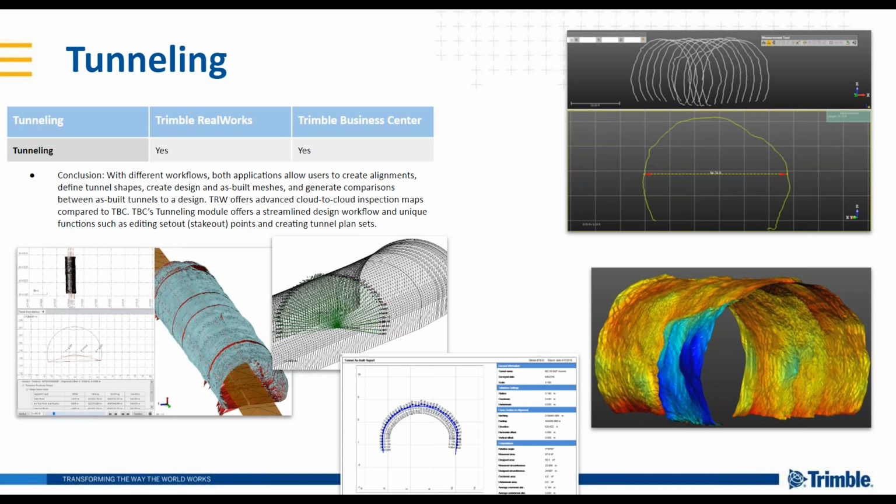We are actively developing new functionality here on the TBC side, so it really depends on what your applications are. If you're more of a surveyor looking to do some staking and reporting on your tunnel, then I would say maybe look at TBC. If you're familiar with RealWorks, RealWorks has some very powerful tunneling tools as well.